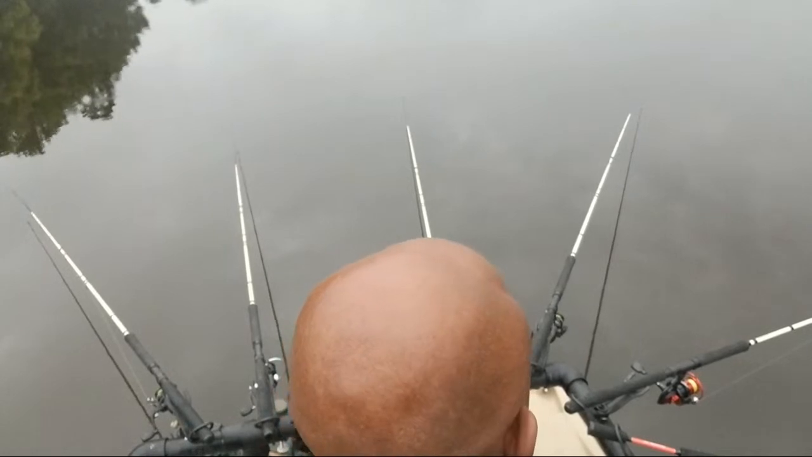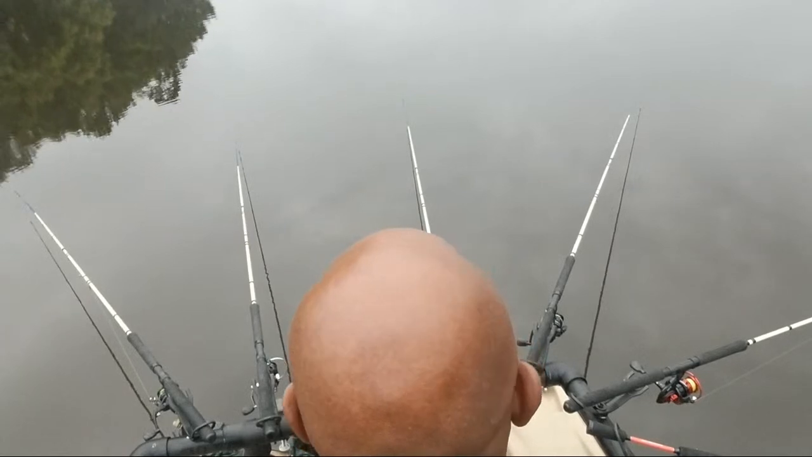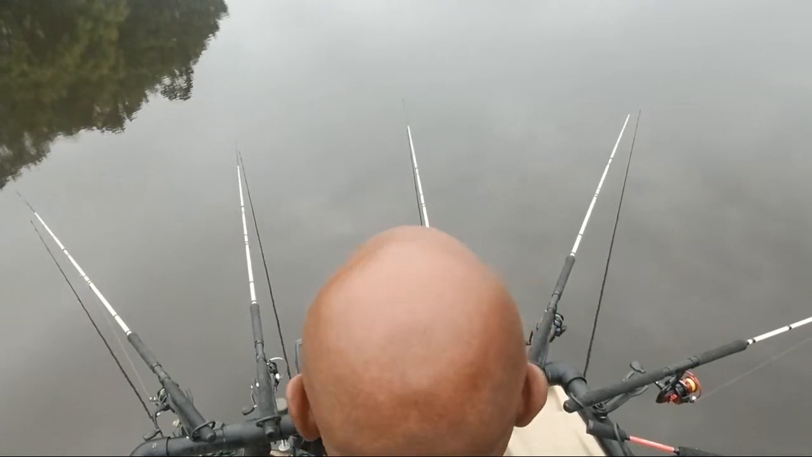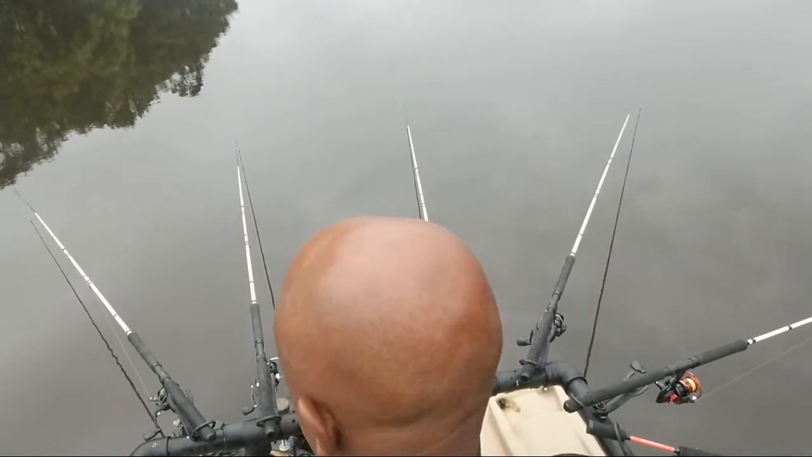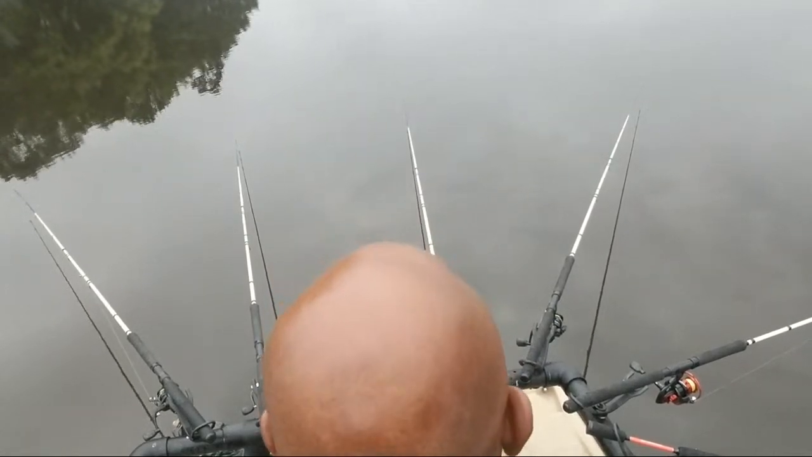You want to know something that's very frustrating? To see fish on the depth finder and you can't catch them. That's very frustrating. But it happens.